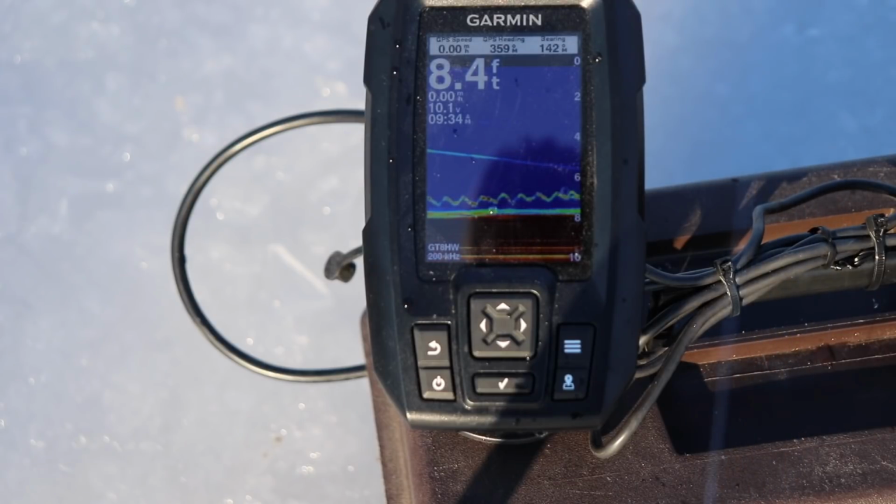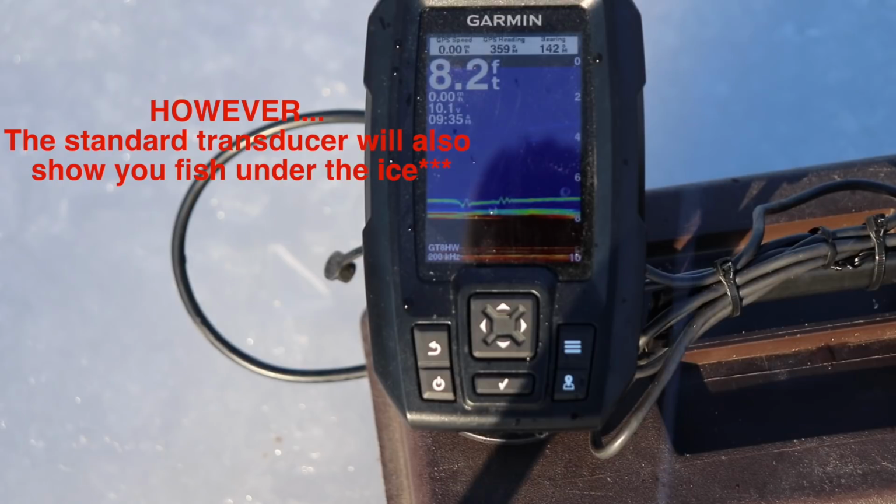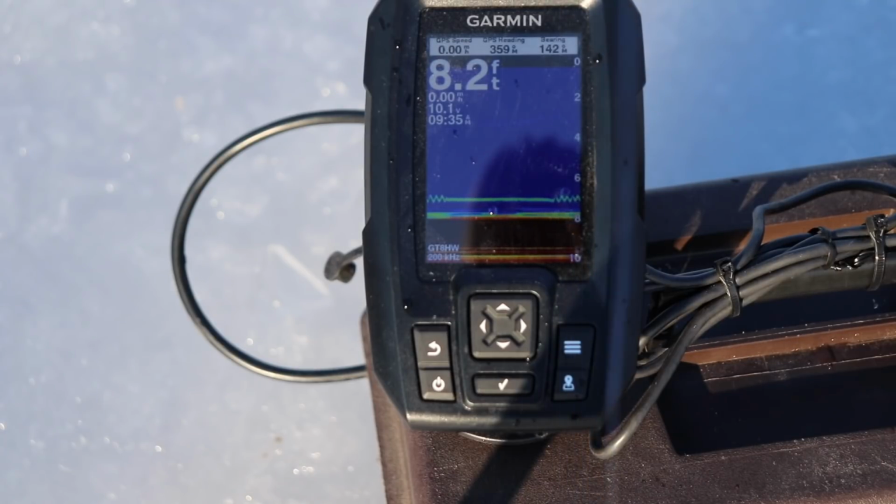Now I'm using the Garmin Striker 4 unit, but I made one change. I got the ice transducer to go with it. I got this because it's a cone, and the transducer that comes with your Striker 4 in the normal box, if you buy it as an open water unit, is just your standard transducer that you'd attach to the transom of your boat. But I wanted to also ice fish with this unit. I use it on my kayak, as you saw in my other video. So I got this hard water cone transducer. And it's the cat's meow, ladies and gentlemen.